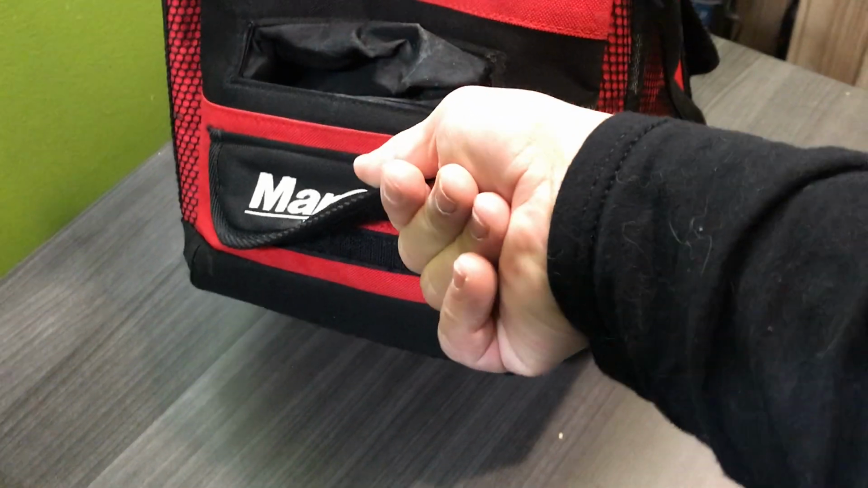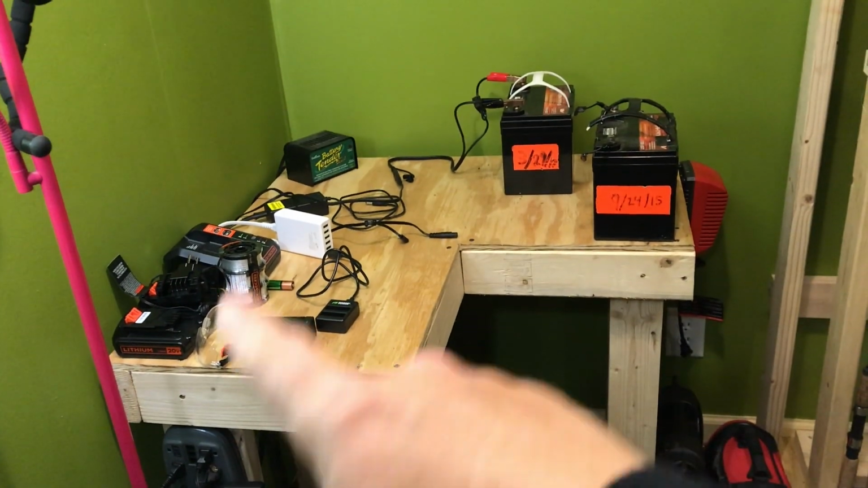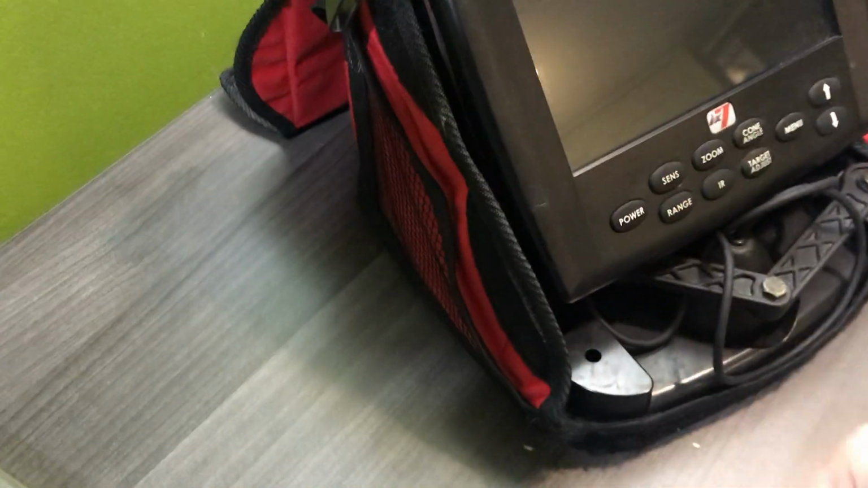This has a little battery door, so you can pull your little charging port out and put it on your charging station like I did, so you can charge your batteries without taking this whole thing apart. One of the first things I wanted to go over here, I don't know if you guys can see it, let me get the light over here.